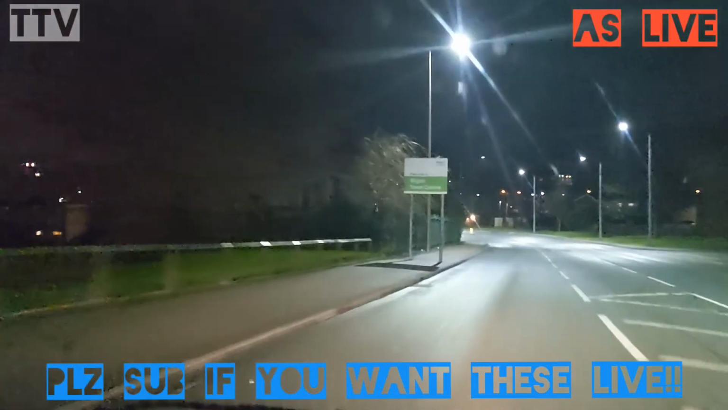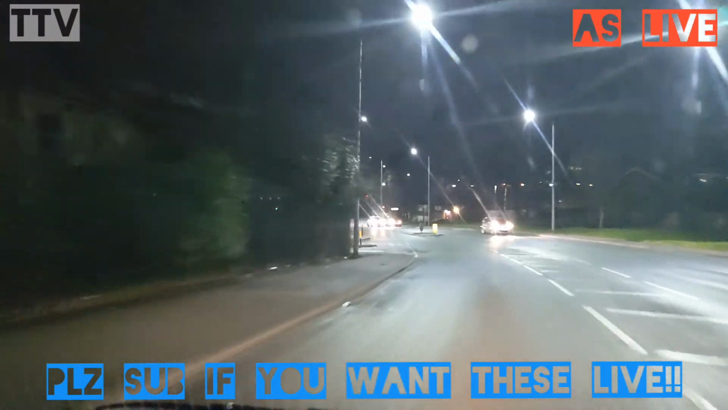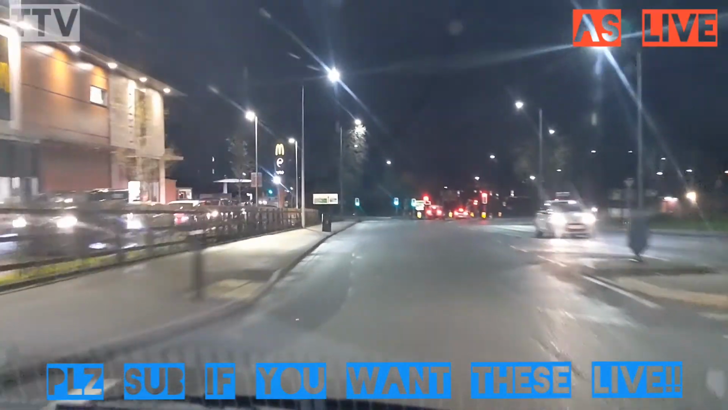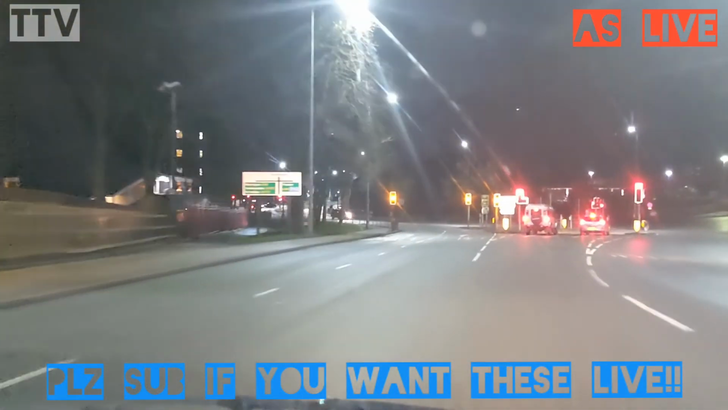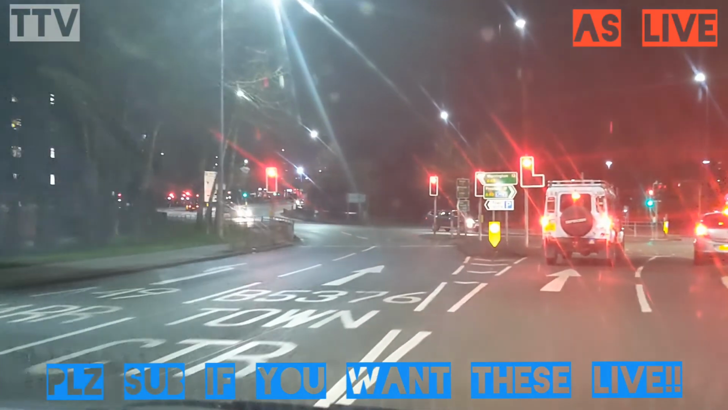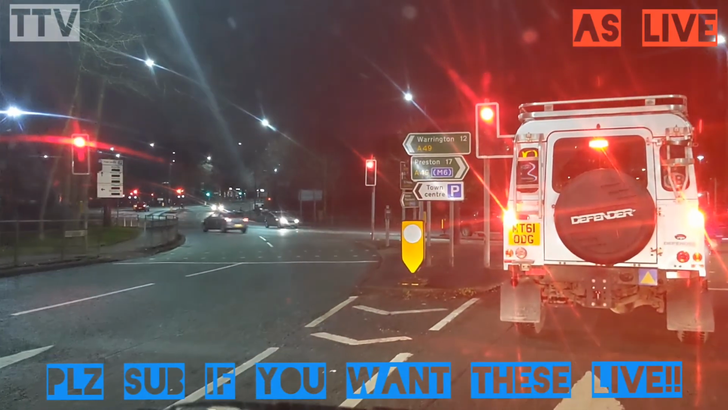So back up to 30. And this is Journey's End. This is Tesco. Braking again, mainly due to the fact that I know these lights are not going to change anytime soon. And you will see the car that was behind me go past.